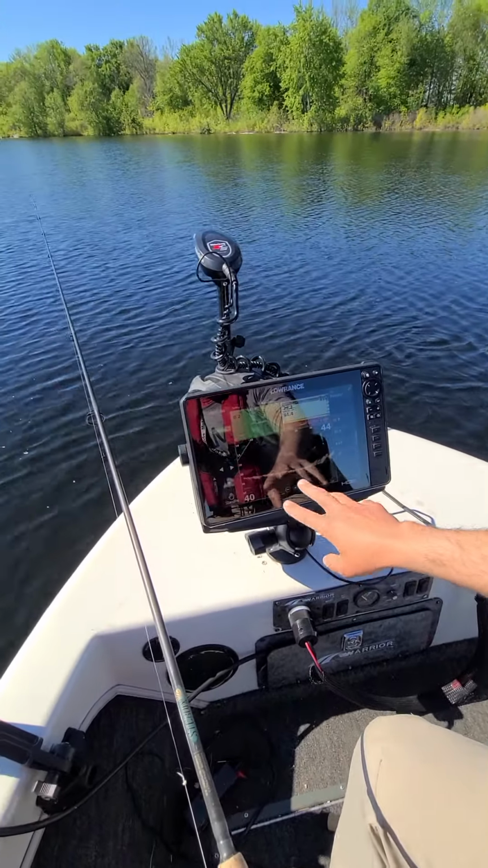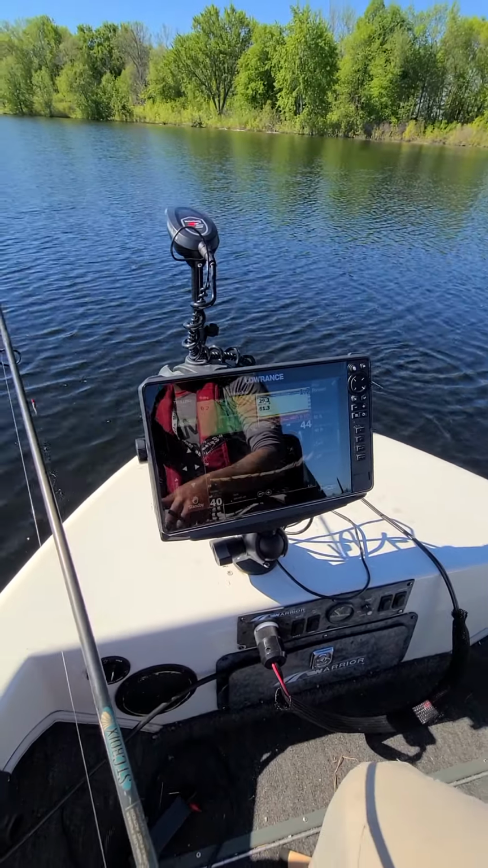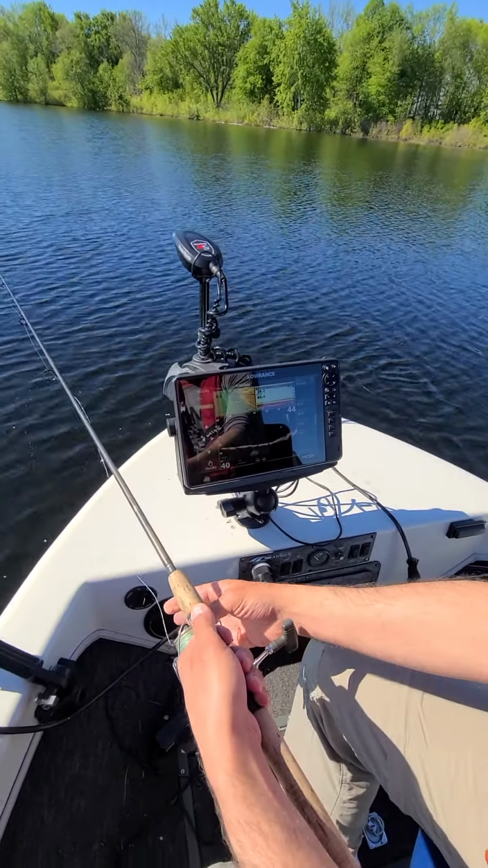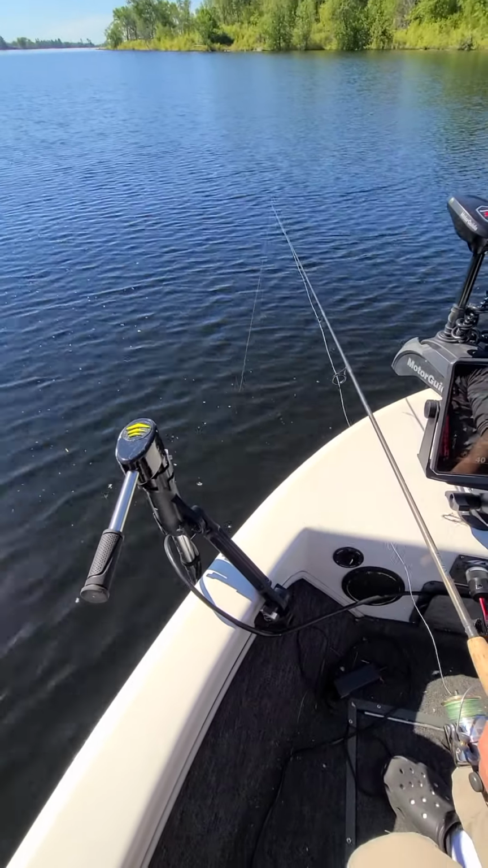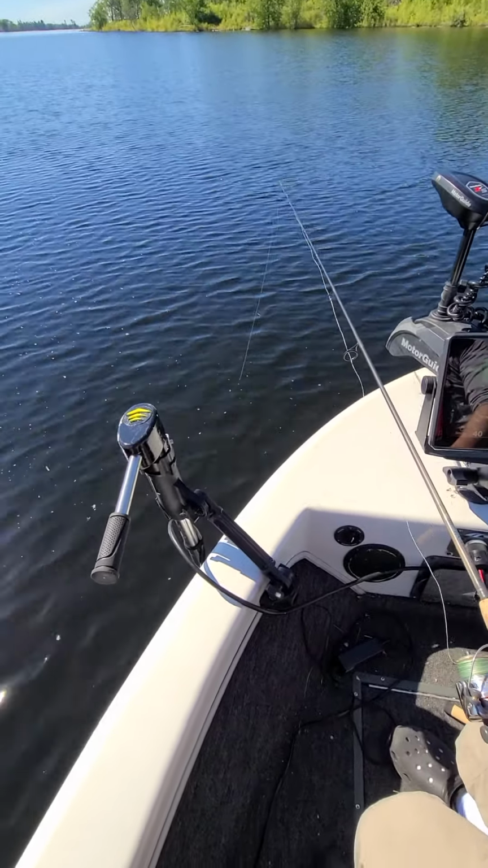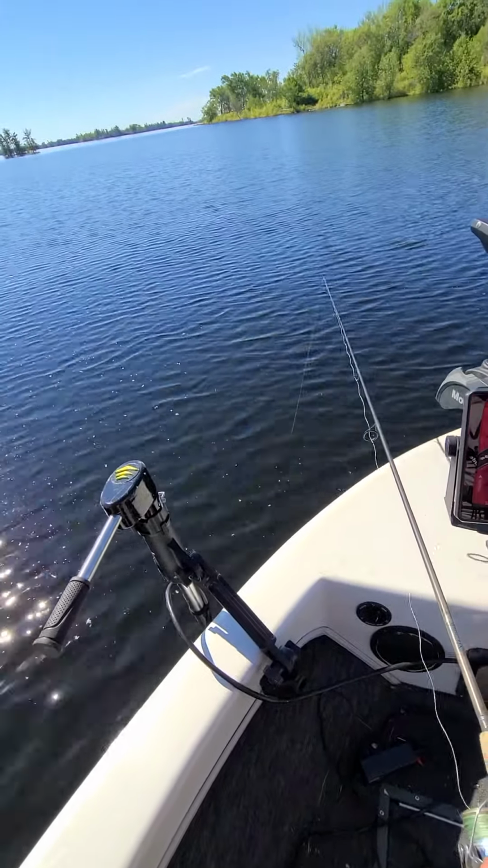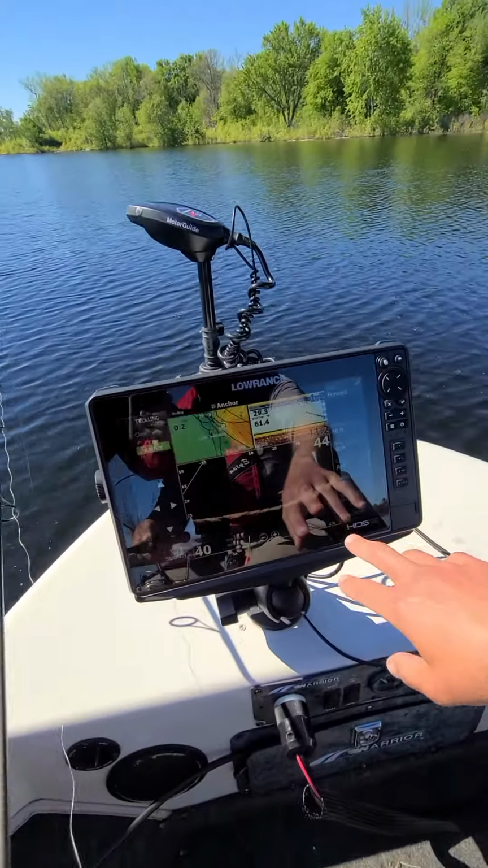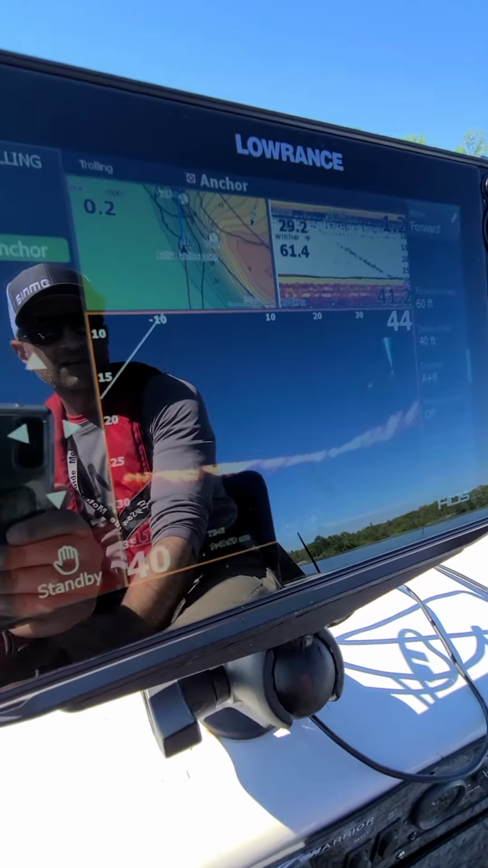You can zoom in or zoom out to get the right resolution you want. Now I'm going to drop this drop shot straight down in front of the cone of the Active Target. I'm going to see if we can see the lure. Sometimes it's a little faint, but we're dropping it down. Okay, it's all the way down on bottom.